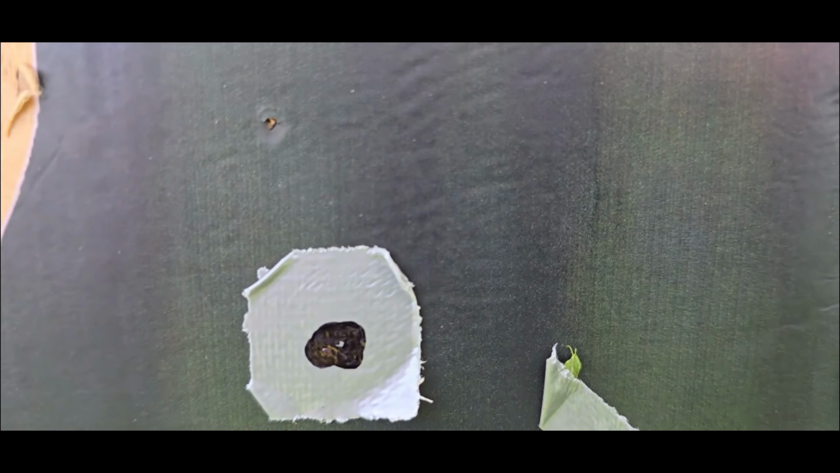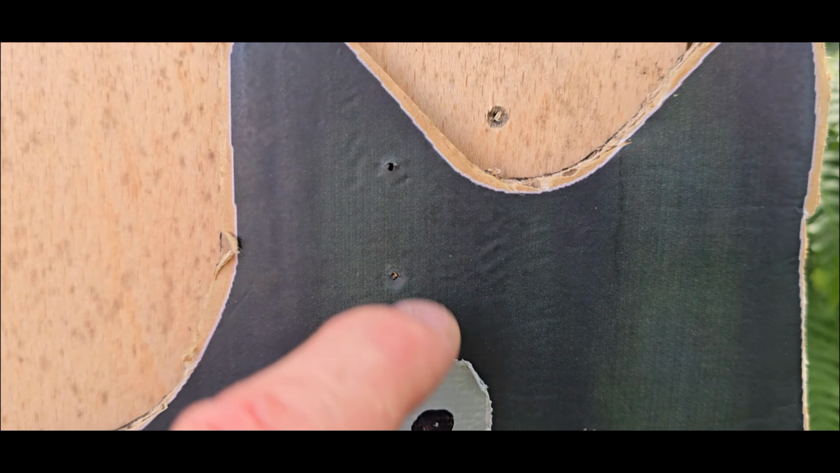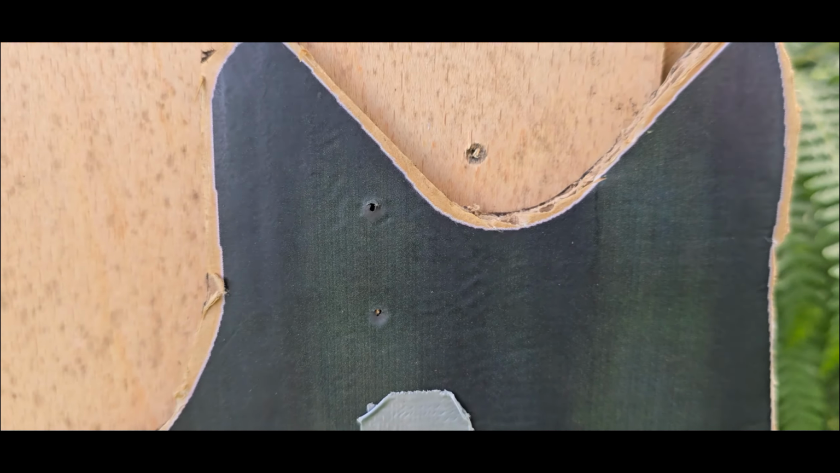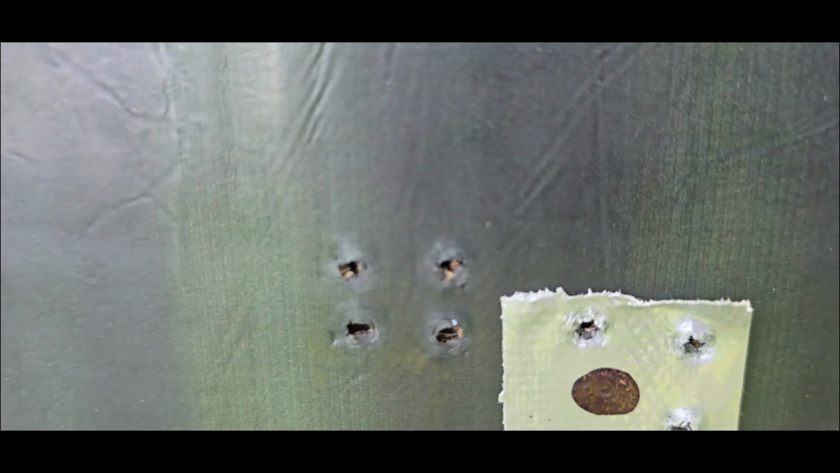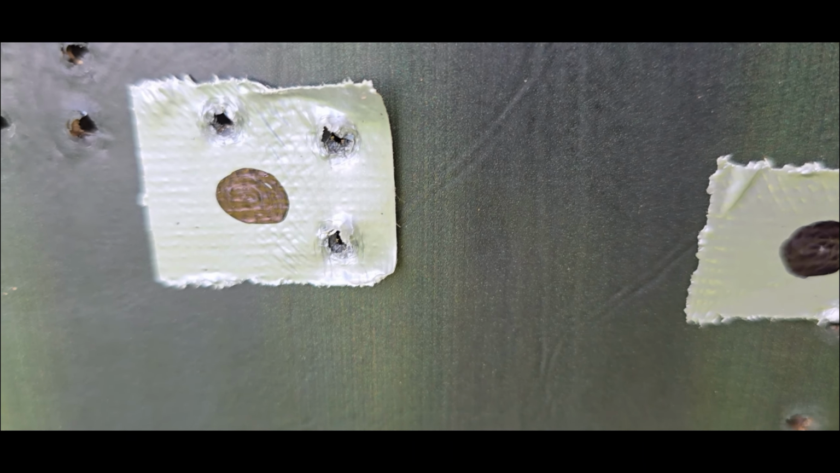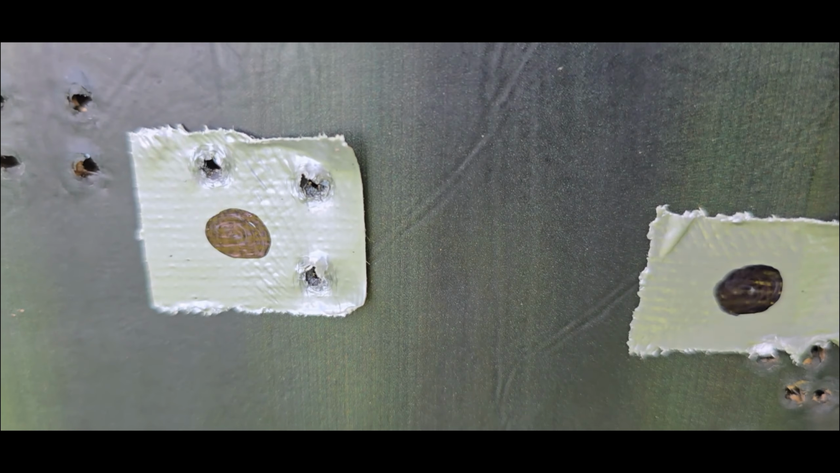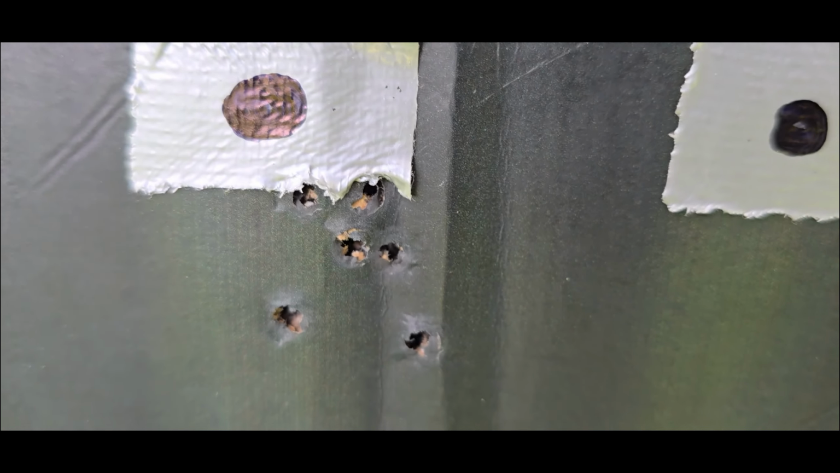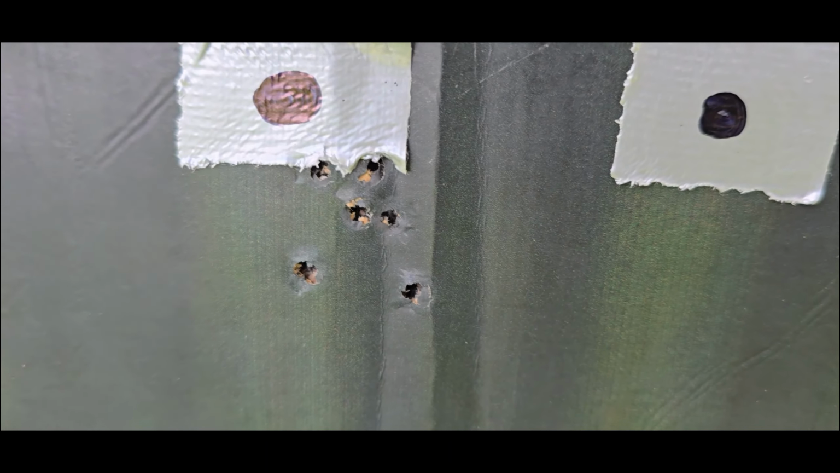So, 17 HMR isn't zeroed. We'll have to check it, we'll have to sort that zero. Did it in the wind. These 3 there, I was aiming for that. Let's check out these others. So that was the first group, as you've seen. And there is another load that I had. They're pretty much perfect. And then we had that 5 round as well with the soft points. They're not bad, but they're still under half an inch.